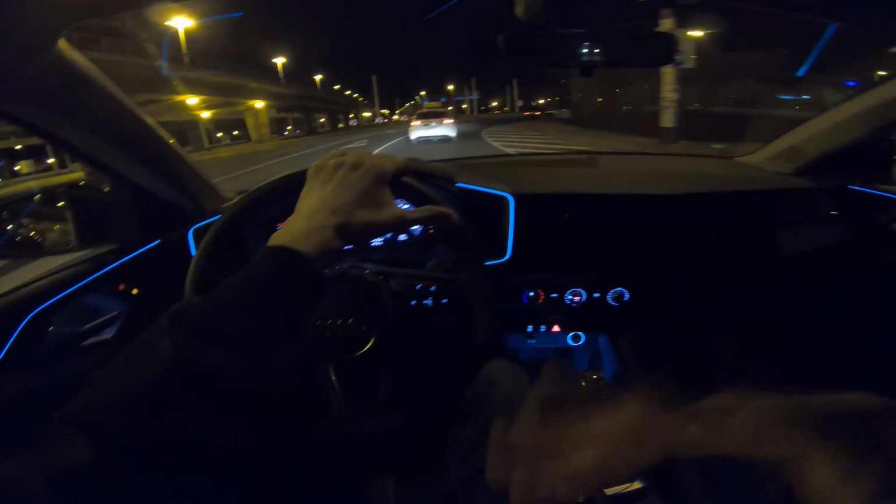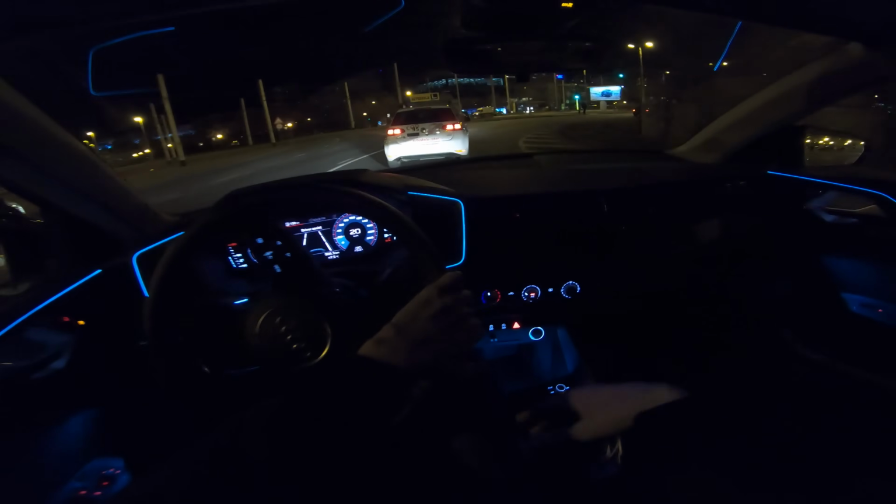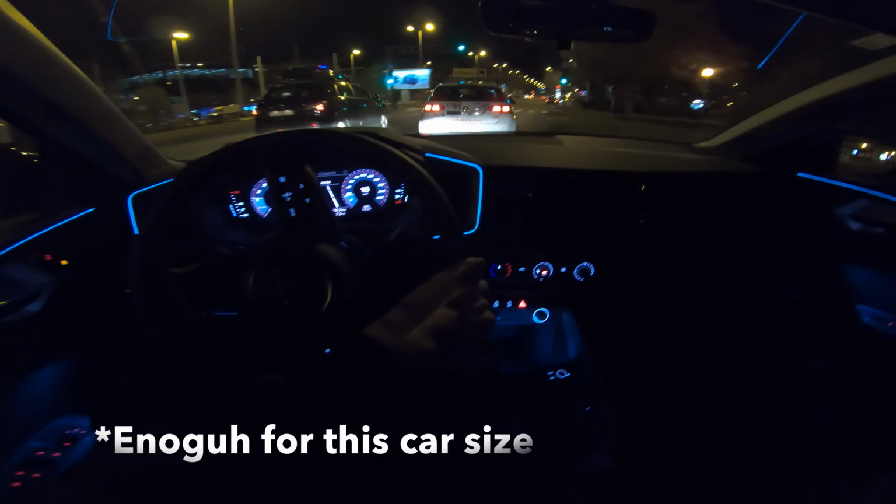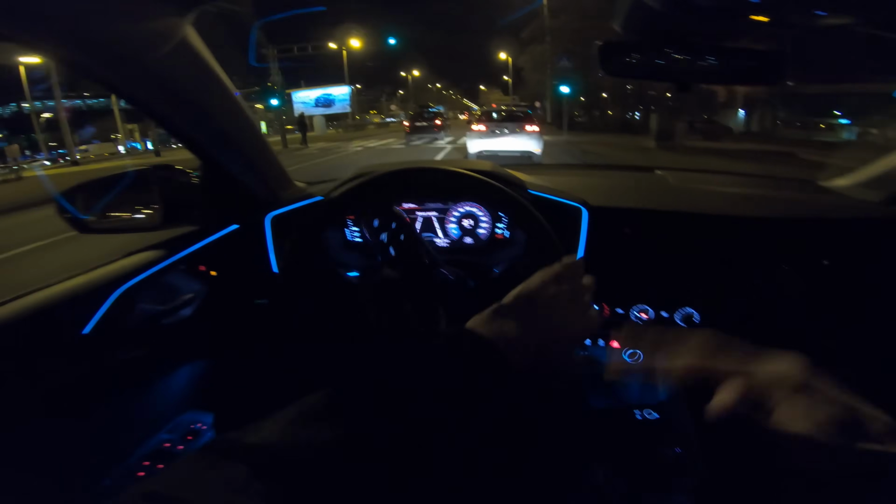As you can see, a little while there, the 30 TFSI with 116 horsepower is enough on this big car. This is an auto school, so they're driving so slow, but it's my fault. I've been driving behind them, tailgating, which is not good.